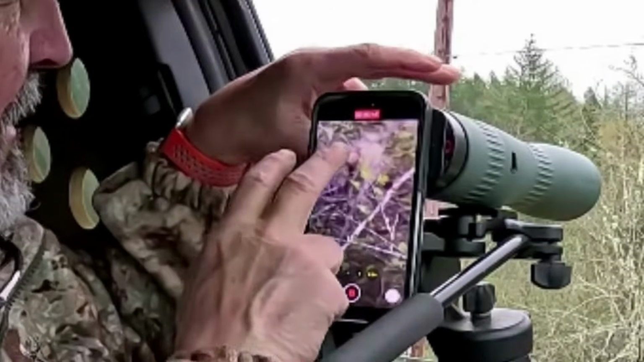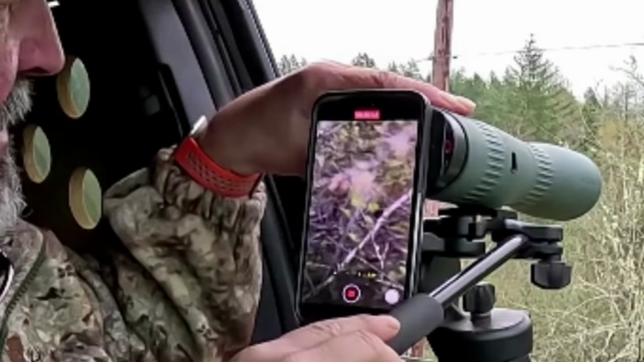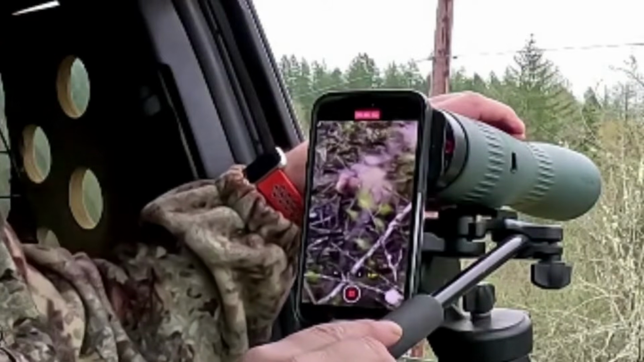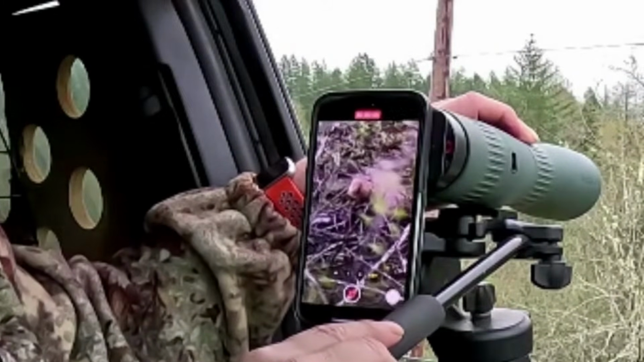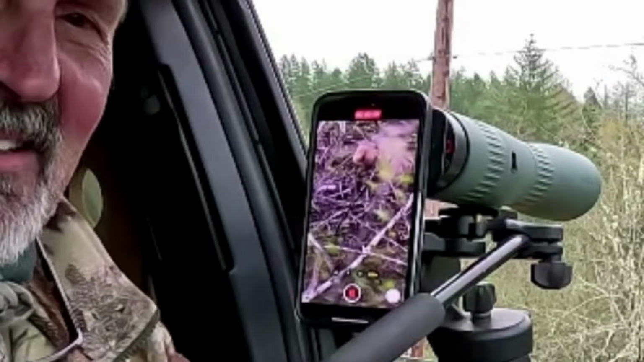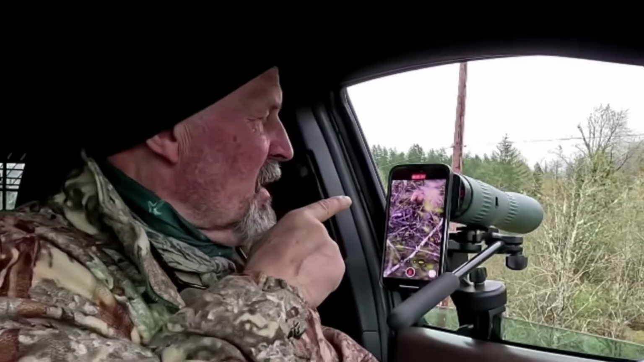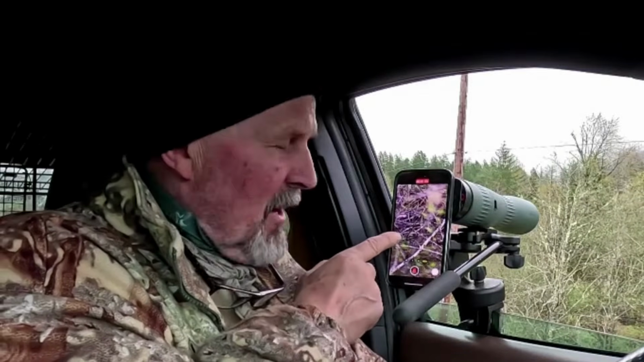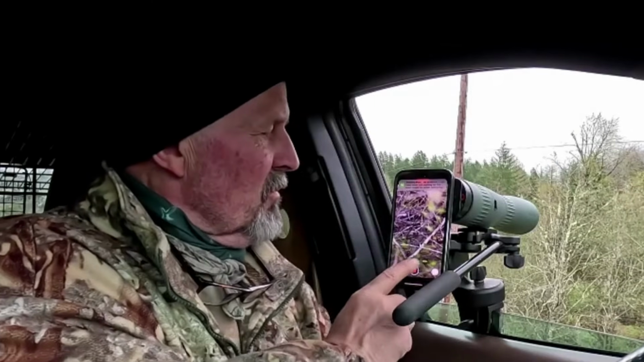See that? You can just barely see the tail. That big white butt. Pretty neat. Compact spotting scope, iPhone and the phone adapter. And boom, there you go.